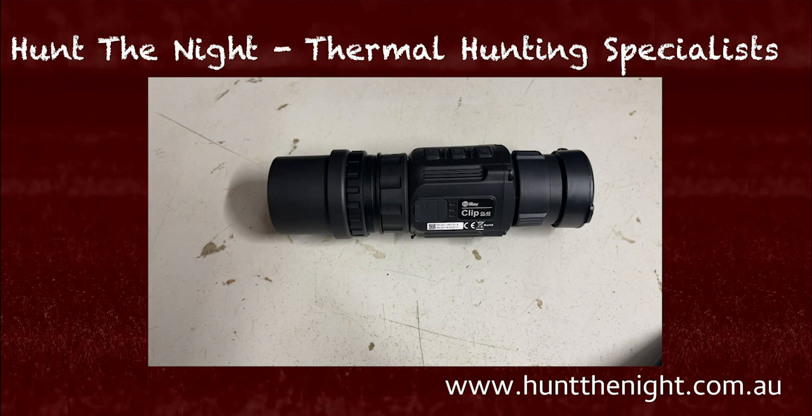It'll be interesting tomorrow, as the weather clears up and I put it back on my 223, how it runs. But at the moment, guys, this is a pretty good alternative to a thermal scope if you're looking to retain your day optics.